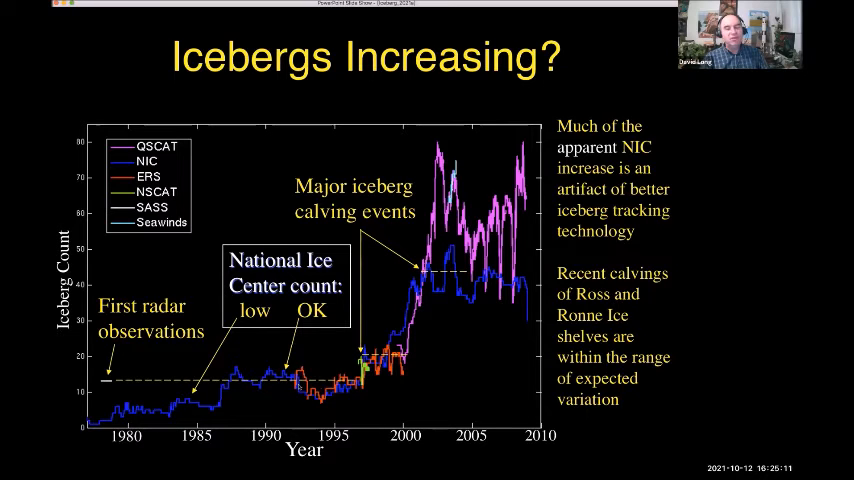Then the European remote sensing satellite scatterometer, ERS-1, went online. The optical counts and the radar counts were the same. In 1996, we launched a new sensor, the NASA scatterometer. At the same time, coincidentally, there was a major calving of icebergs off of the Ross ice shelf. And so we saw a jump in icebergs. Then again, in 2001, we saw another jump in icebergs. This one was observed by QuikSCAT, but the National Ice Center was also seeing these as well.